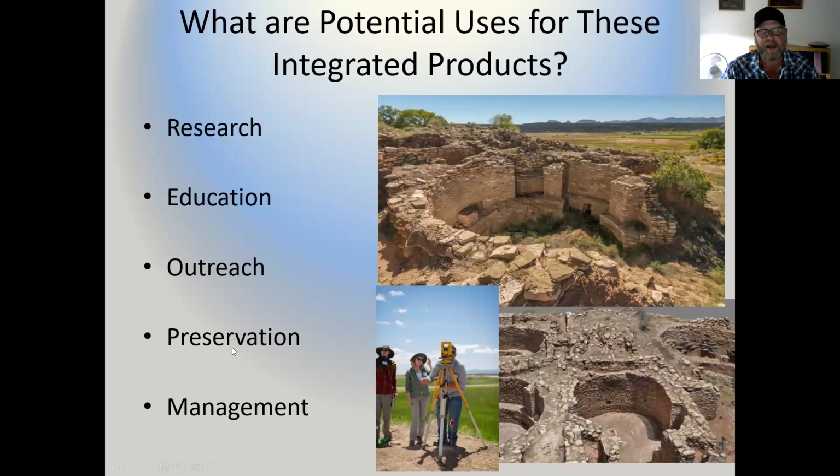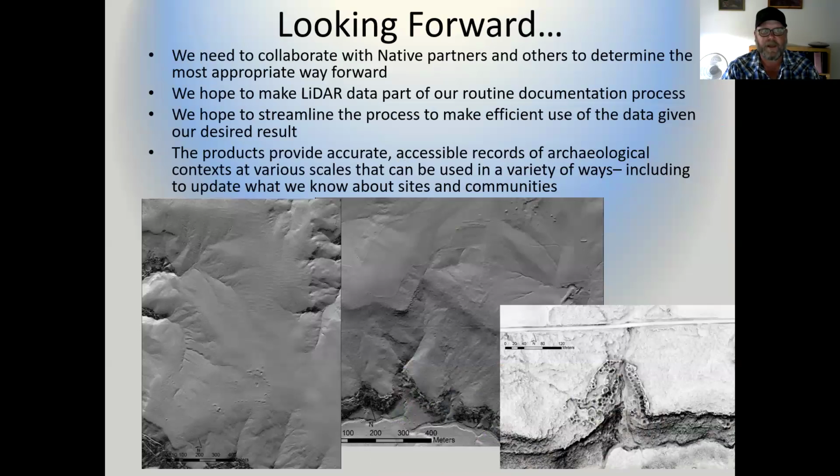Preservation: these really highly accurate models, and in terms of the LiDAR data, the roads and really subtle things on the surface, trying to manage that from a land manager's perspective and actually identify a lot of these things. So there's just a lot of different potential uses for the products that come from this kind of work.